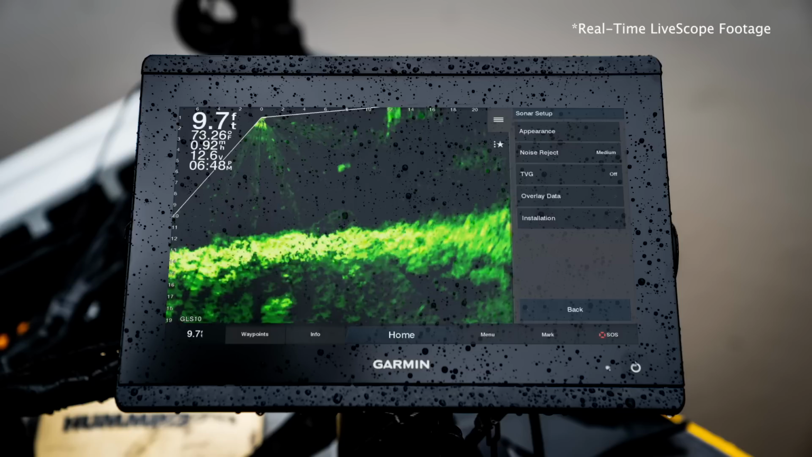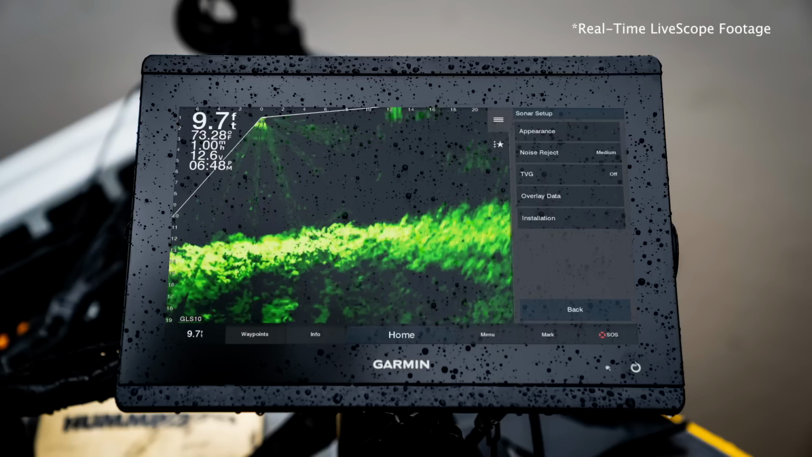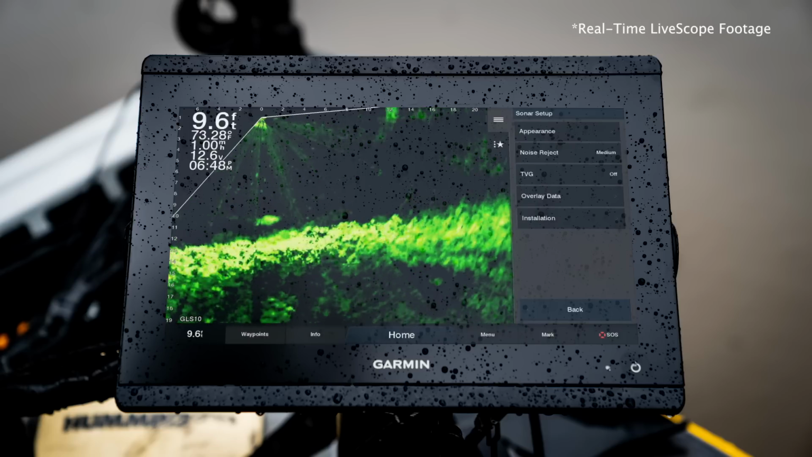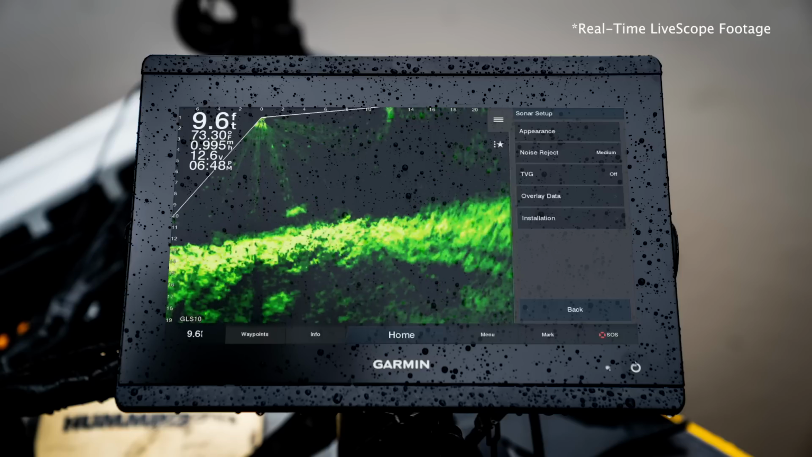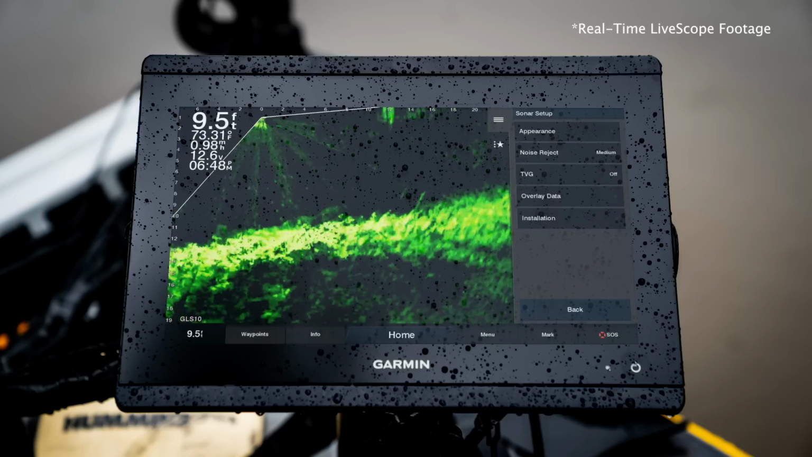There's a good fish right under the boat. It's a lot of fun to just watch this stuff, guys. Sorry, I get distracted even shooting the video. There's another good fish. Jiminy. Love this tool. It's a great thing.